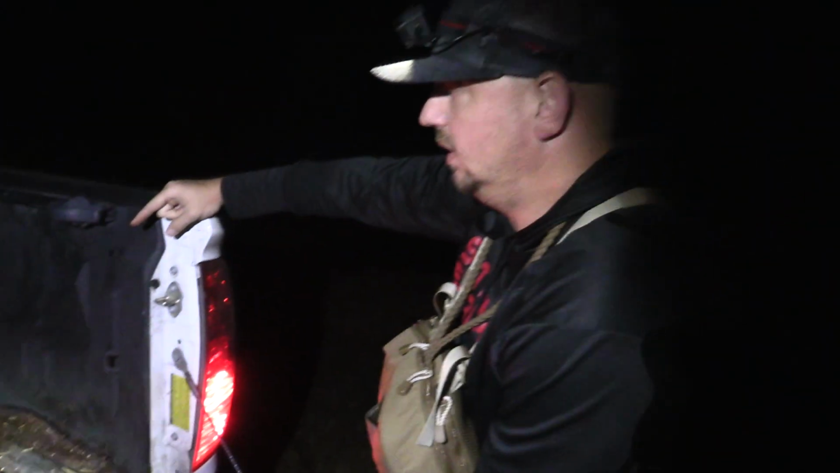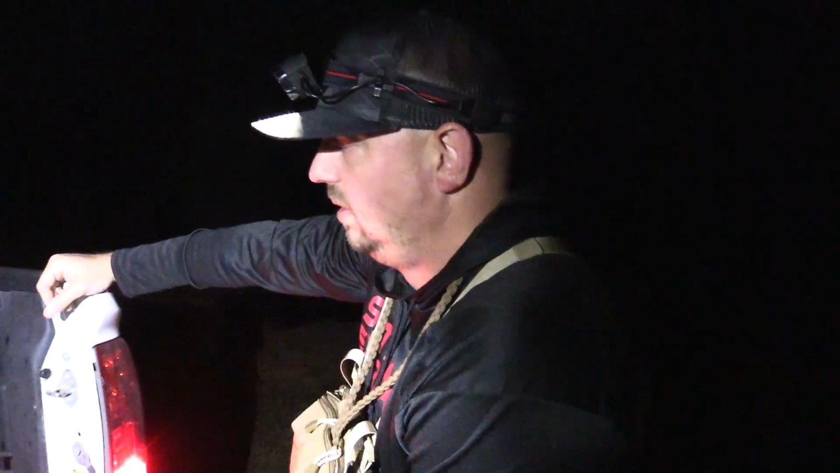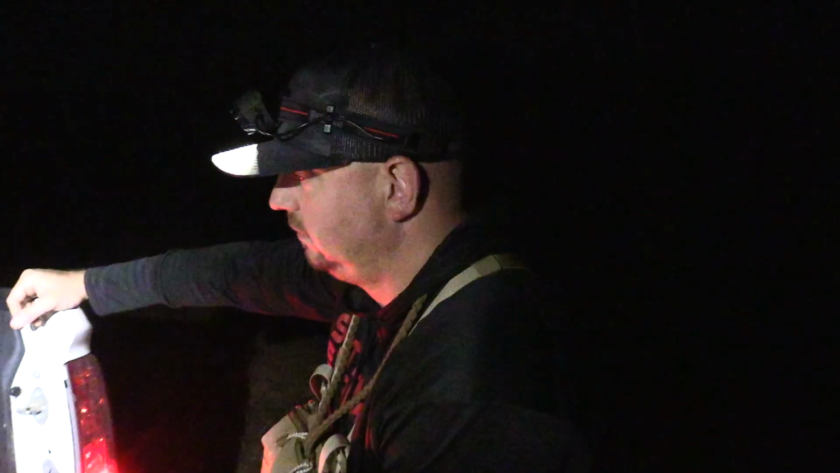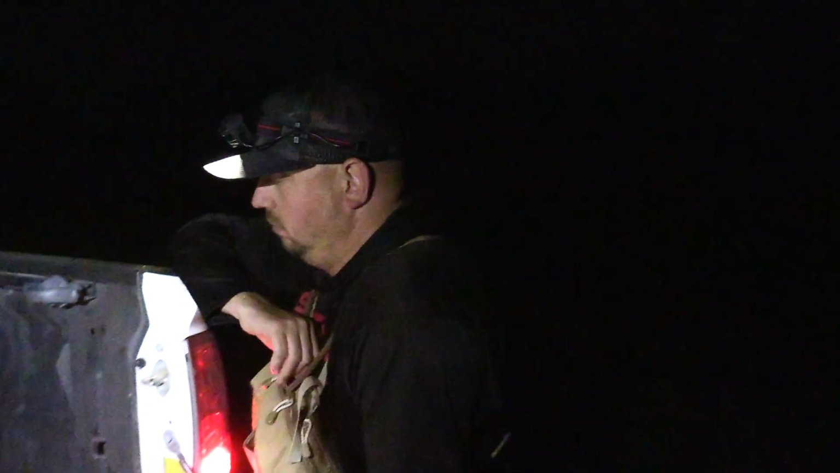Been eating really good though. To be such a young dog, look how fat. He's been down here smoking all these rabbits and turkeys and everything else, and fawns. I ain't telling how many fawns his mom has brought to him while he was in the den.